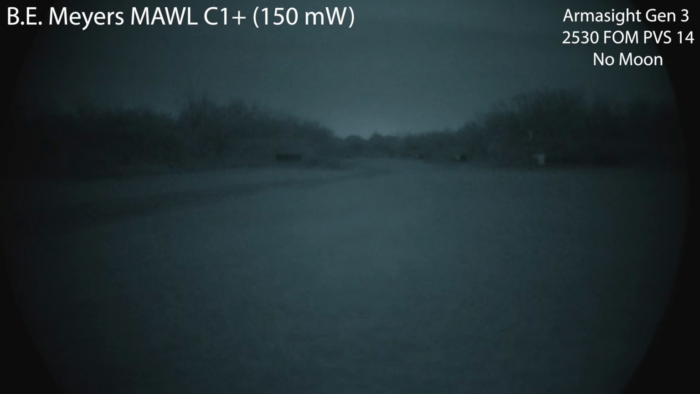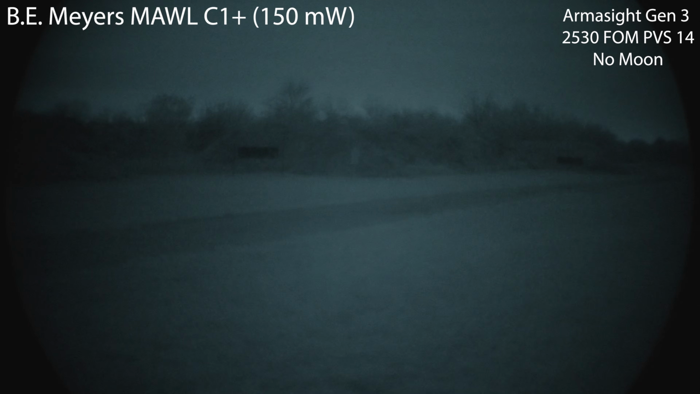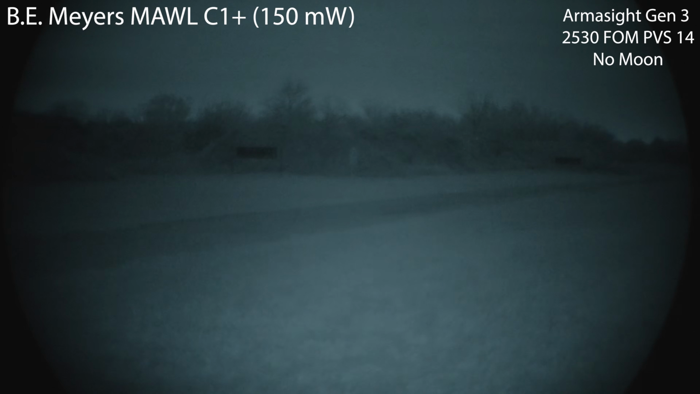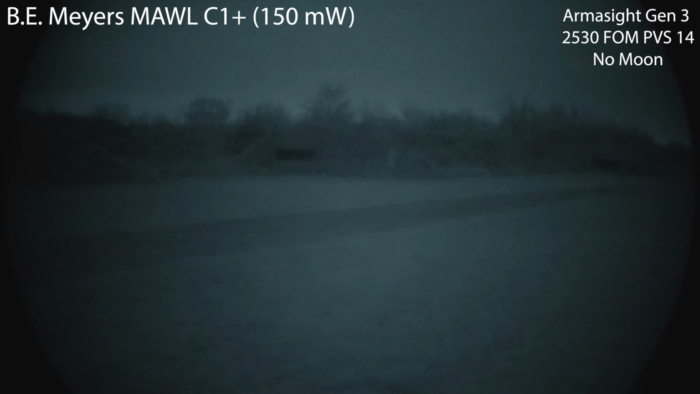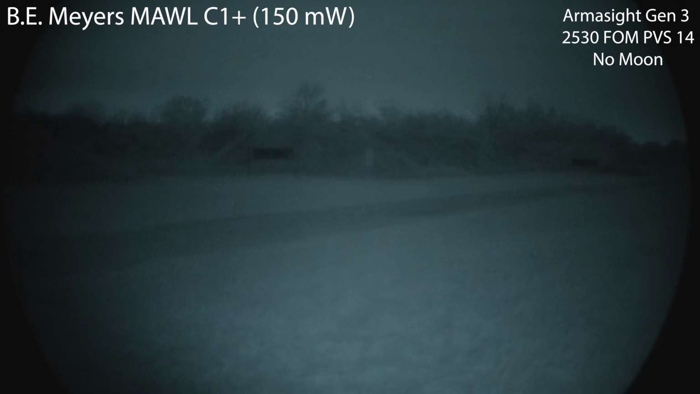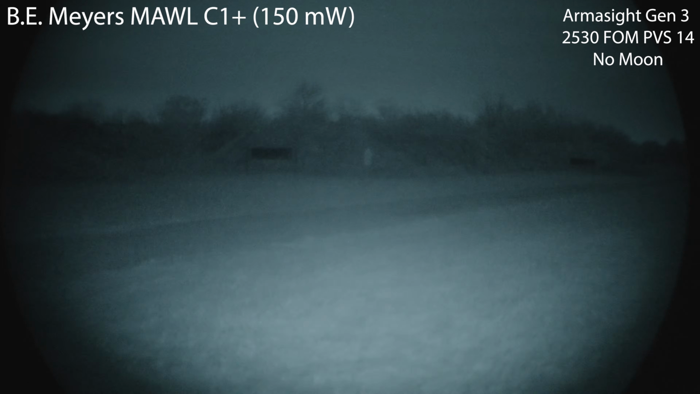Okay, we're going to be rolling into the 150 milliwatt MAWL. So here's flood. Not really making too much of a difference. So here is lowest power. This is the button closest to the user. I'm gonna call it the B button. Not seeing a whole lot hitting anything but the foreground.